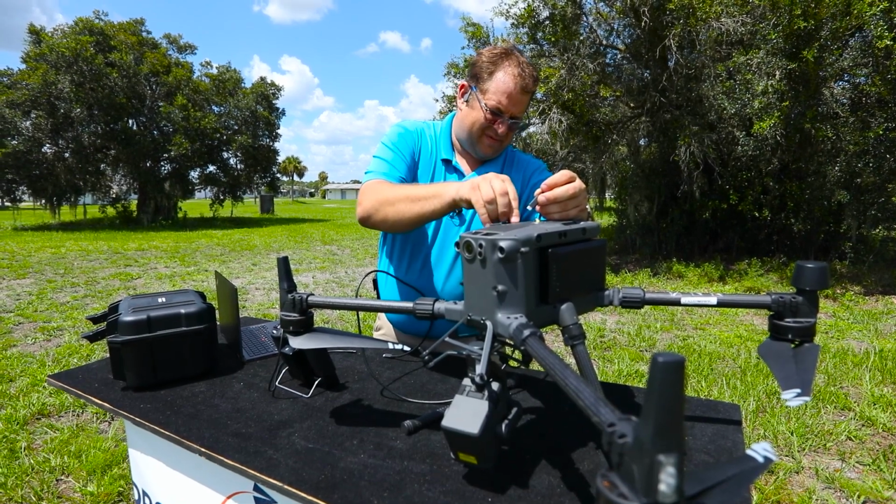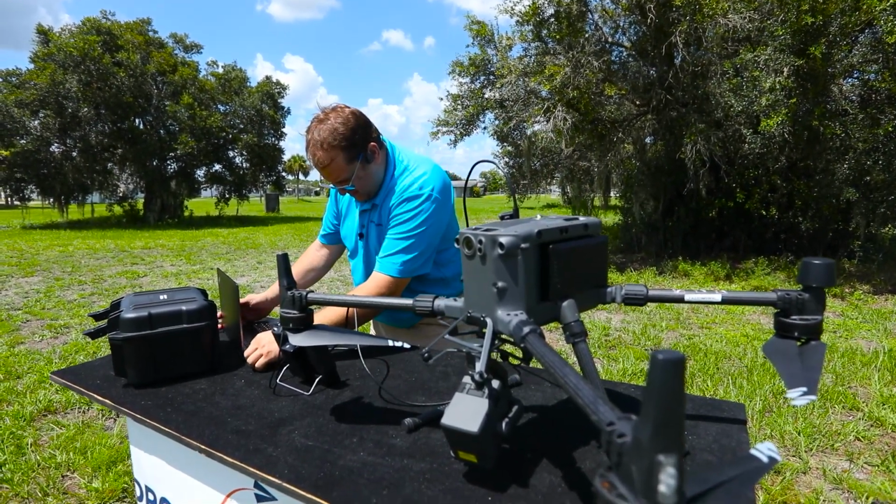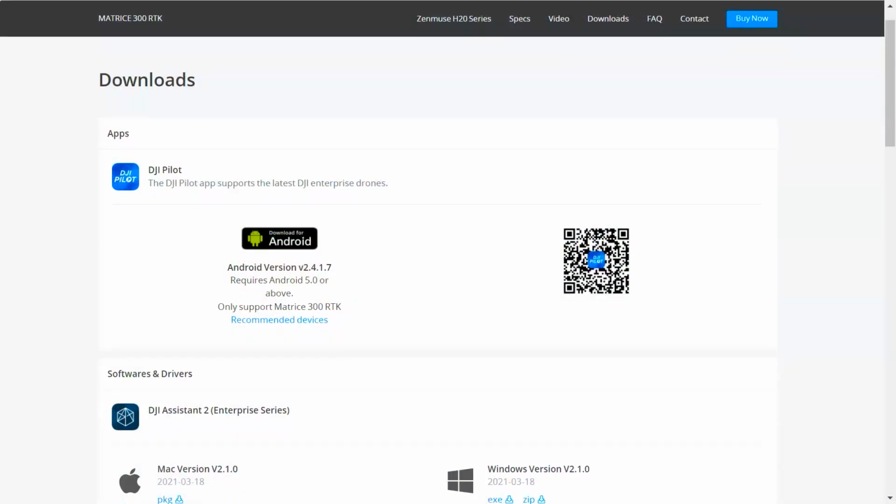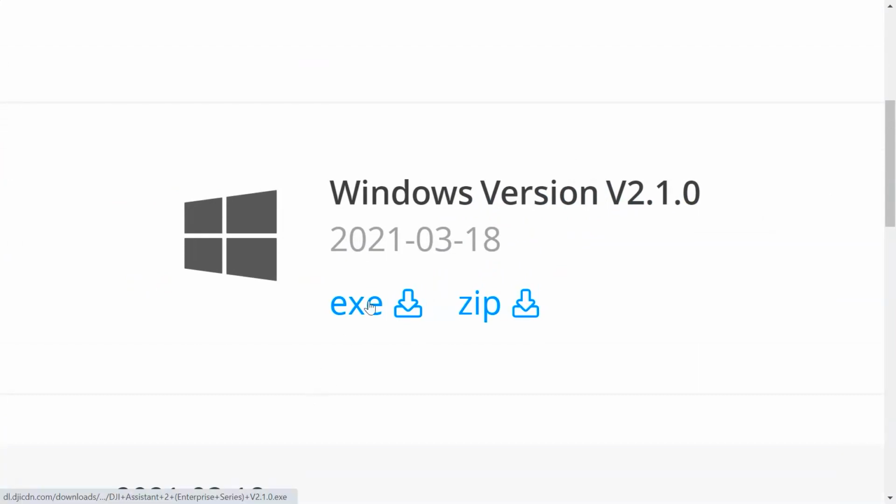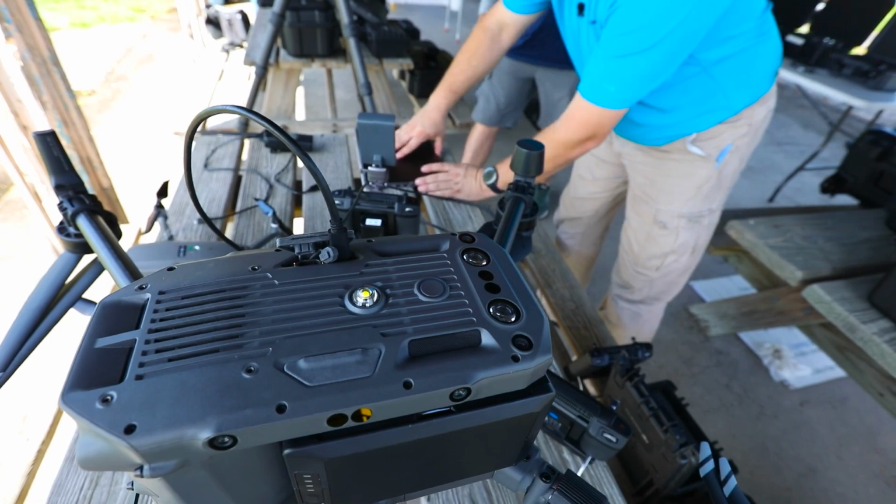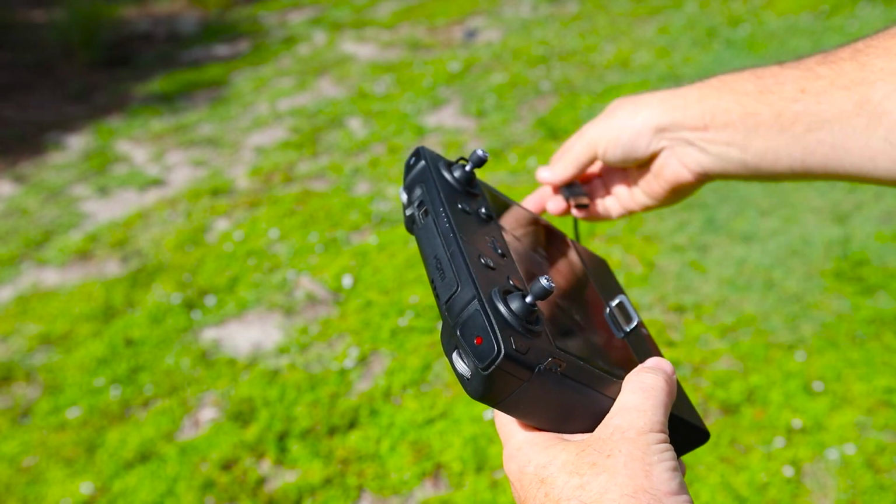We're going to go ahead and update the aircraft here with the data cable. Now, you're going to want to make sure that when you're using that software, you're going to use the PC and you're going to use the Assistant 2 for Matrice. Now, when you do that, I like to use the C2C cable that it came with. It will work with the USB A to C, but I like to try to use those original DJI cables if possible, just because they have better connectivity and they work very well.